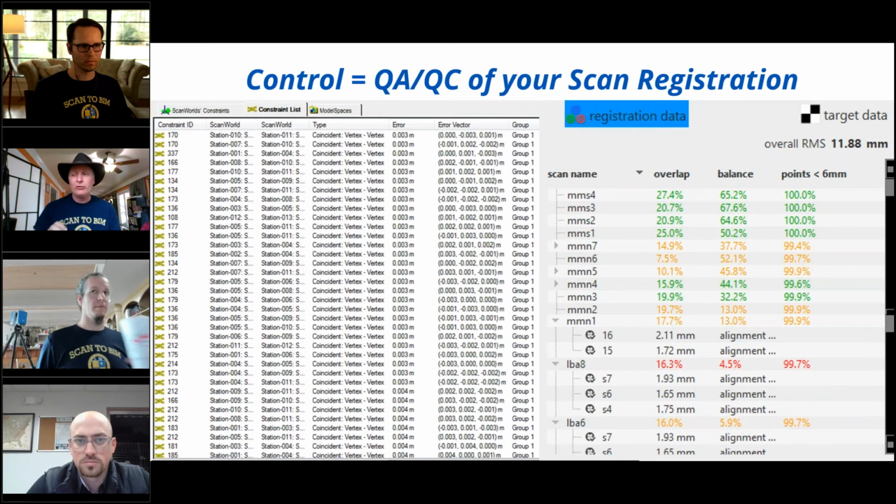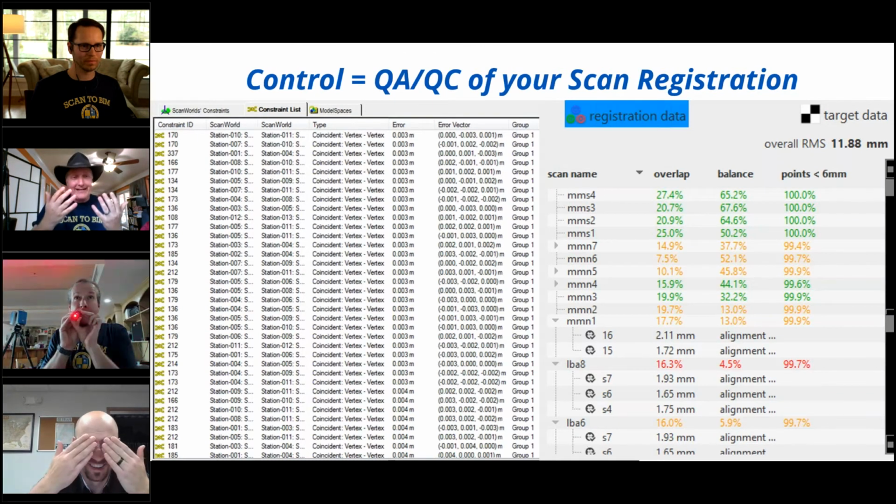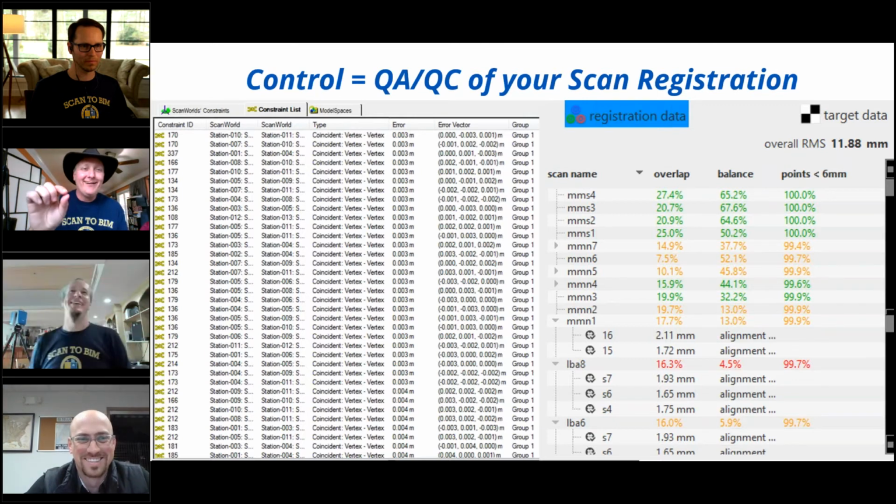On smaller projects, what we carry around is a good old disto, a digital tape measure. We'll measure from the center of a target to the center of another target, write that down, and then when we get back, we're going to measure that and make sure those numbers are matching up.